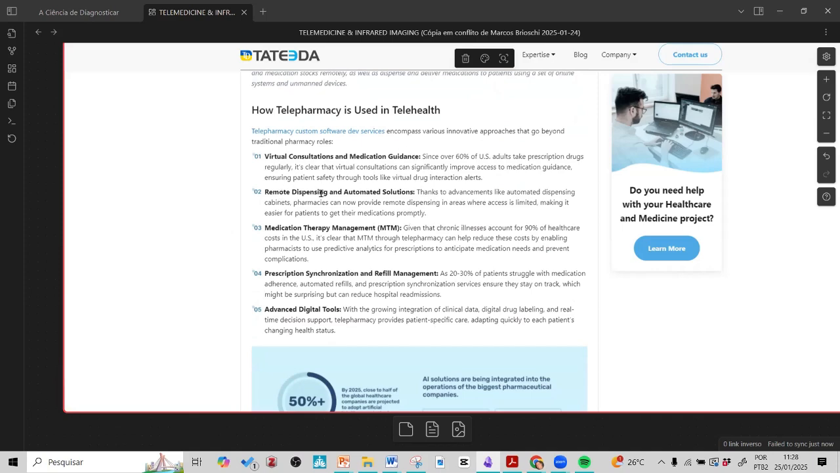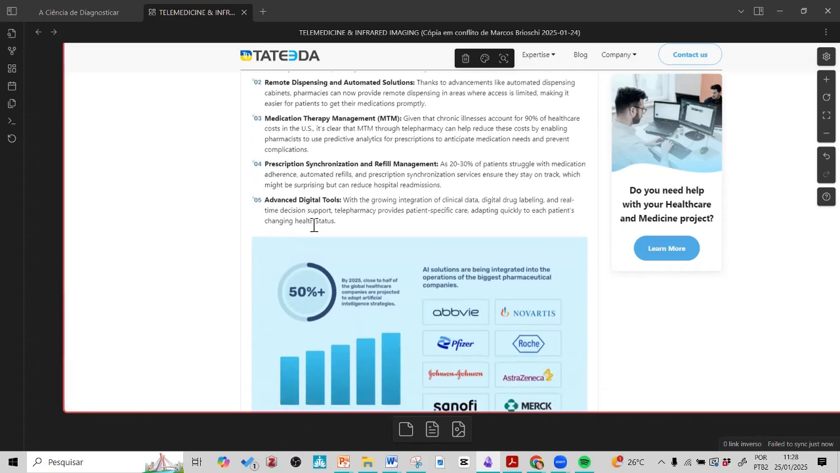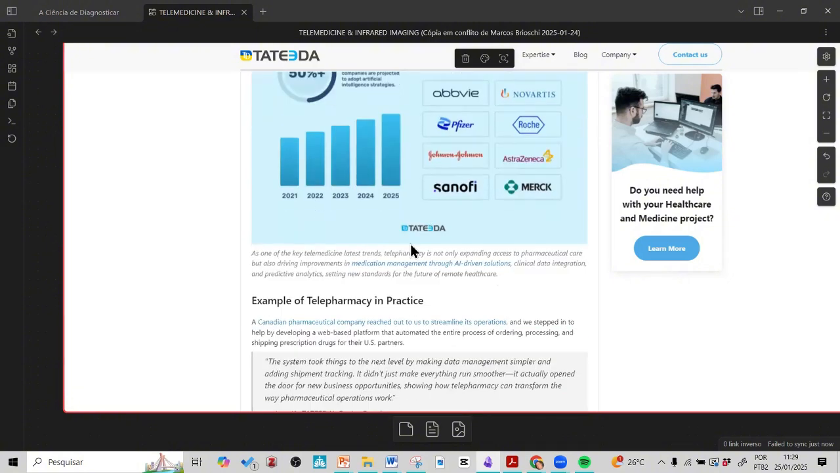So it could be remote dispensing, automated solutions, medication therapy management, advanced digital tools. So it's increasing this kind of approach, and maybe in the future, you will not need to go to a pharmacy, but will walk out of the clinic with all the prescription, and when you return to your home, your medications are at the door before you arrive at home, and you start your treatment. So it's possible. And it does not mean that all the cases will be this way.